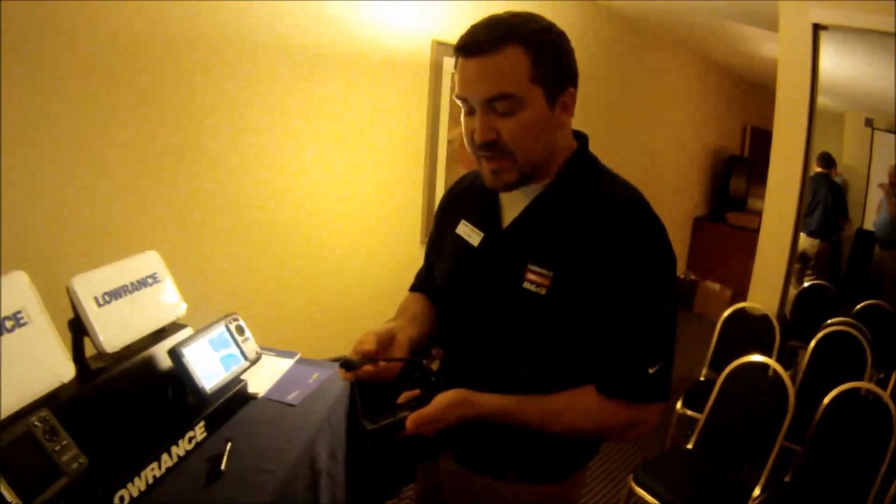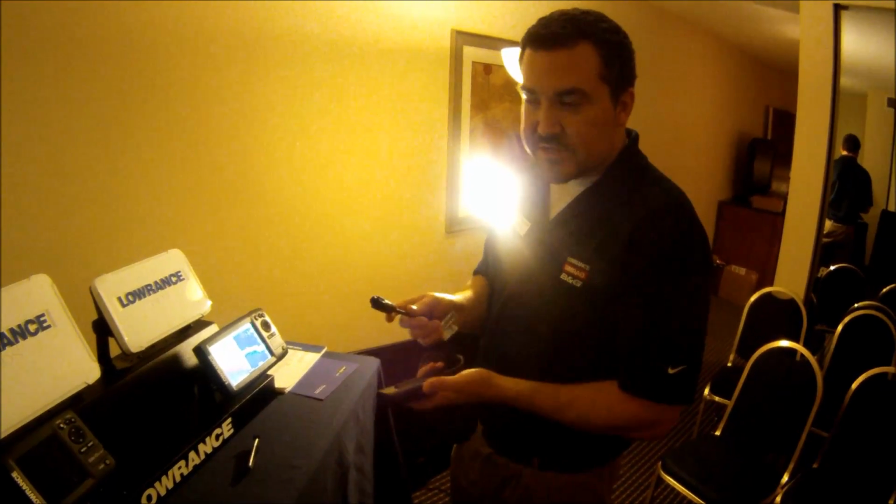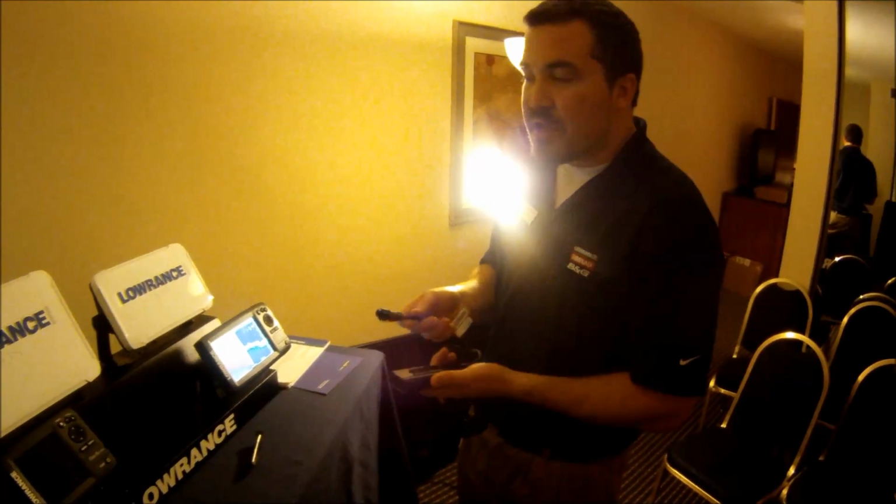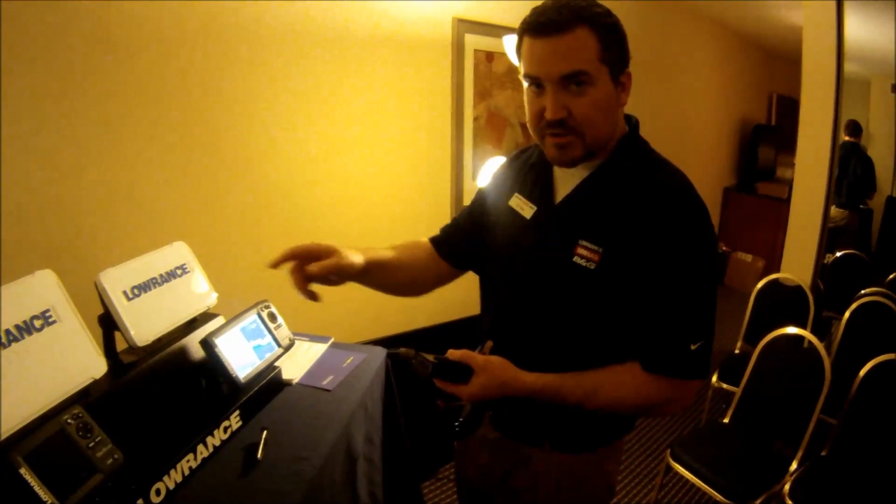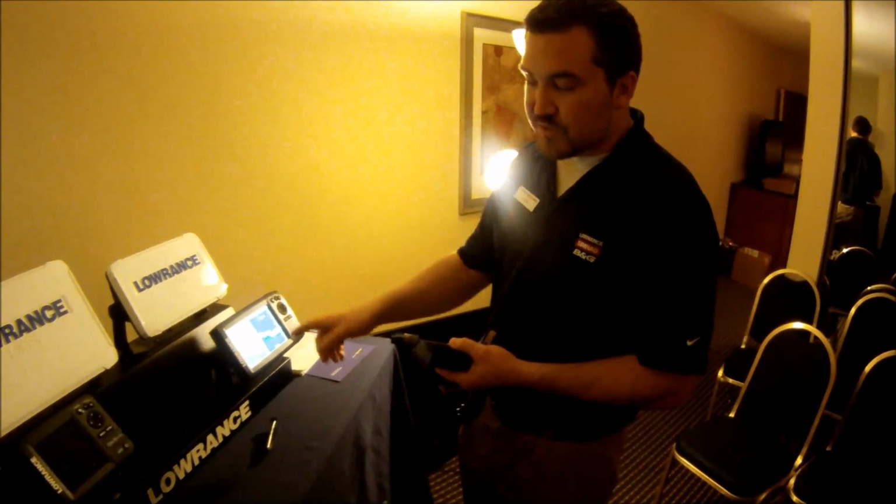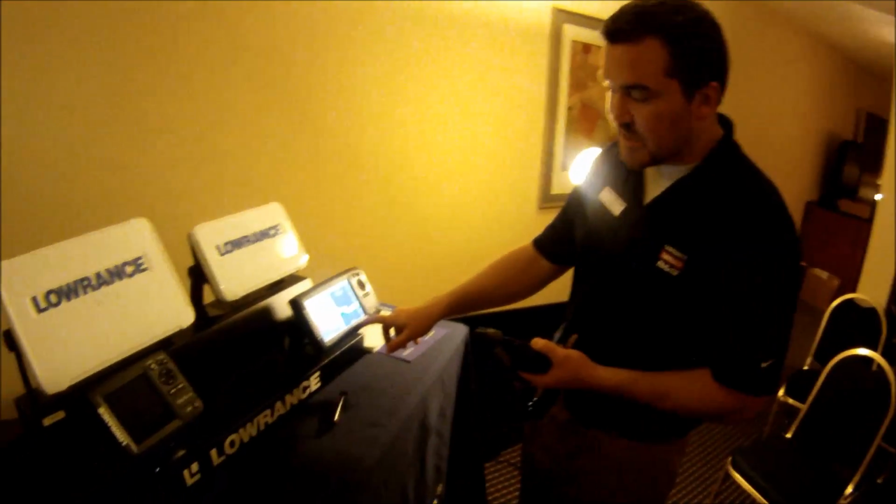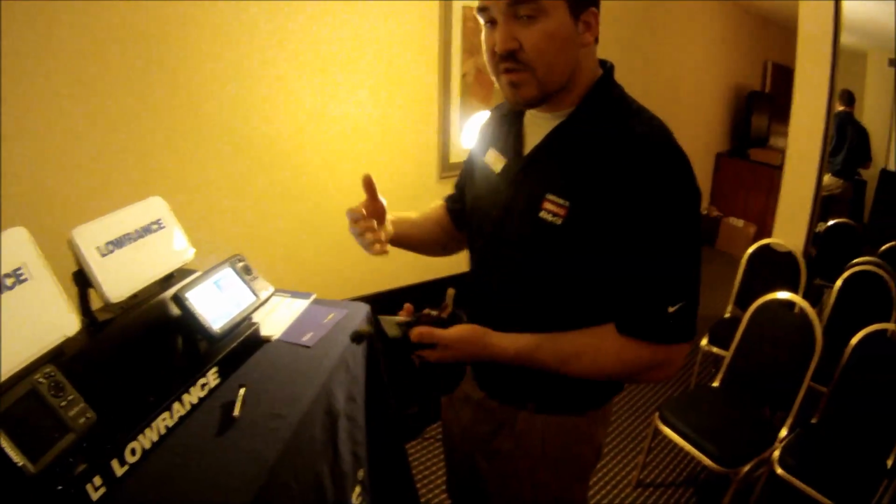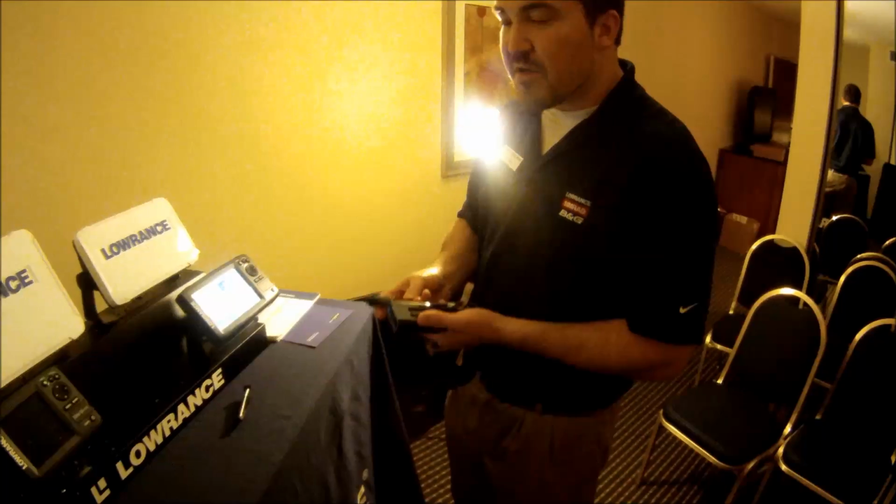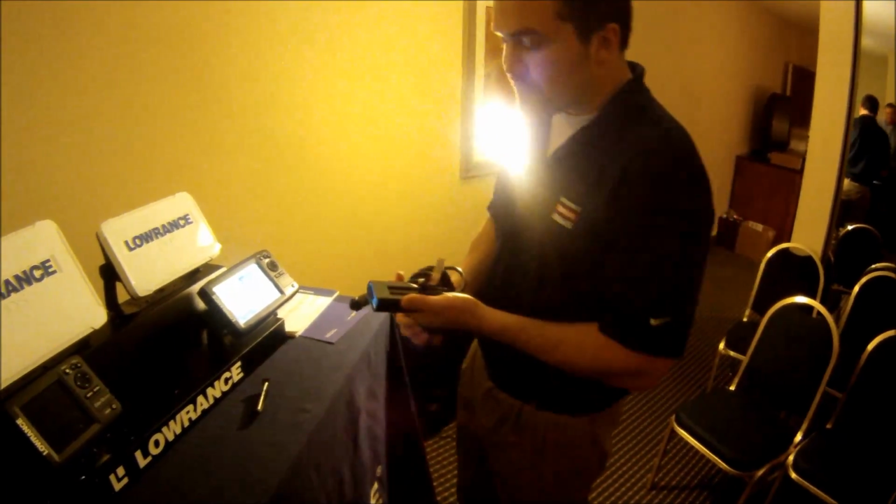One thing about this transducer to keep in mind is a very nice feature. You can connect this transducer to an HDS Gen 2 Touch unit. You connect it to a Touch unit, and it'll give you both these types of sonar in your Touch unit. So if you connect this to a Touch, you'll get both the broadband 2D conventional sonar and the DSI, the downscan sonar. That's with the Touch units. What's great about that is putting it on a trolling motor. It's a very nice application to put these on a trolling motor connected to a Touch unit.